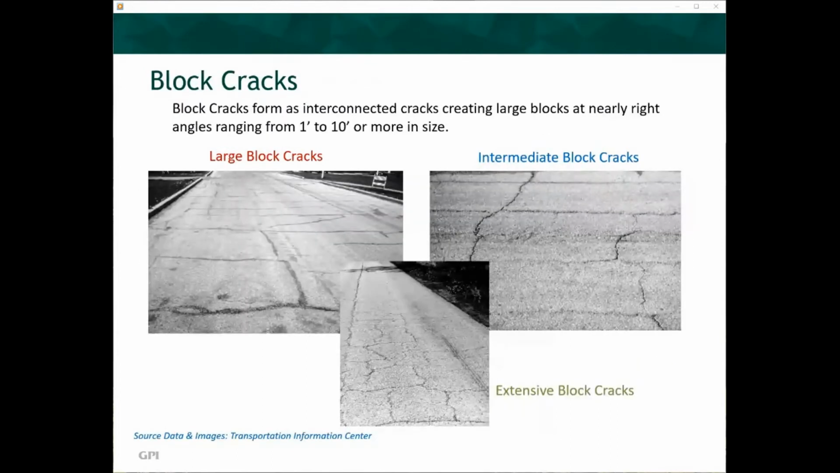Block cracks form as interconnected cracks creating large blocks at nearly right angles, ranging from 1 foot to 10 feet or more in size. Large block cracks can be 6 feet to 10 feet or more in size. Intermediate block cracks are usually 1 foot to 5 feet in size. In some instances, there can be extensive block cracking with a variety of sizes. The more extensive block cracking is an indication of advanced aging of the asphalt surface.